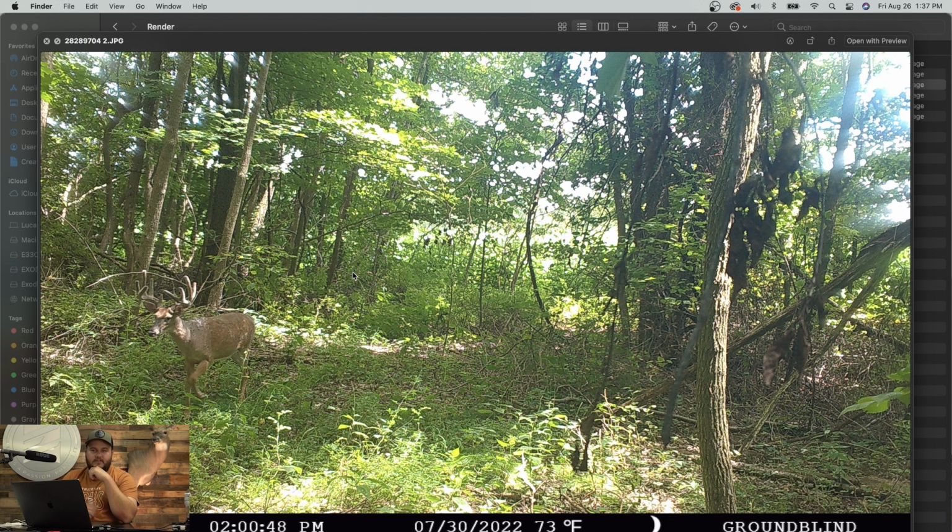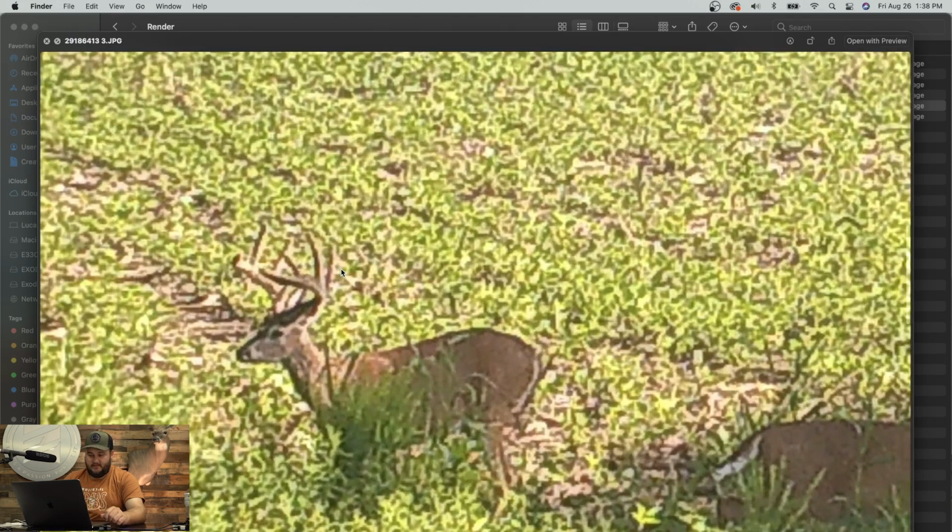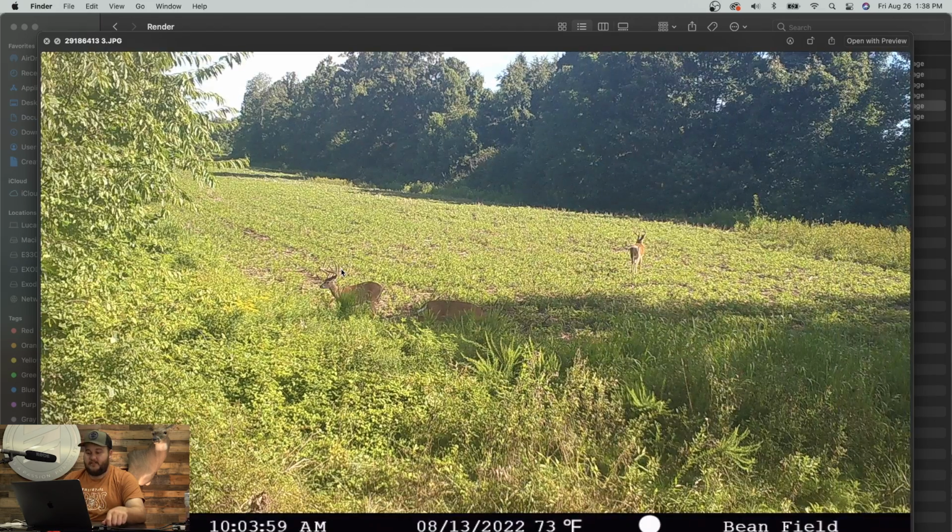So this one here is a render that we put up down there that we've got to go check and see what's going on. I think the batteries died in it. It's a nice 10-point. And then this one almost gave me a heart attack waking up in the morning. I saw this come through and I just saw that frame, waiting for the HD to come in, and man, is he a nice buck.